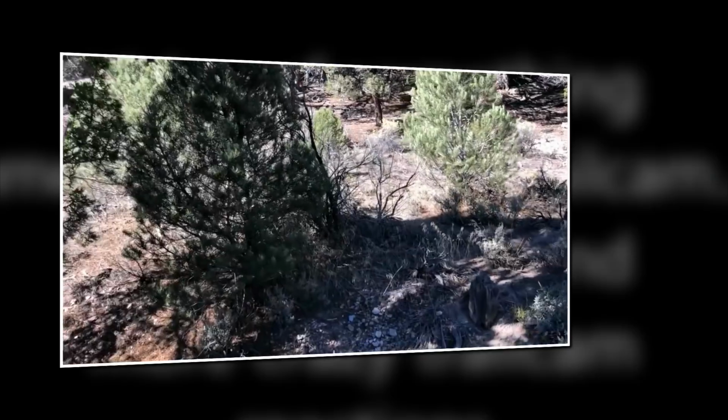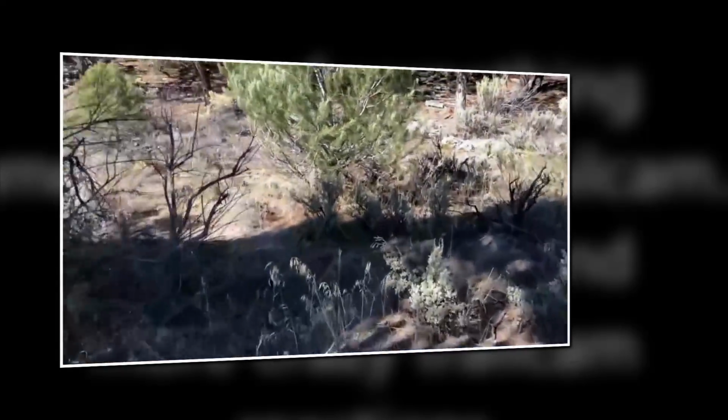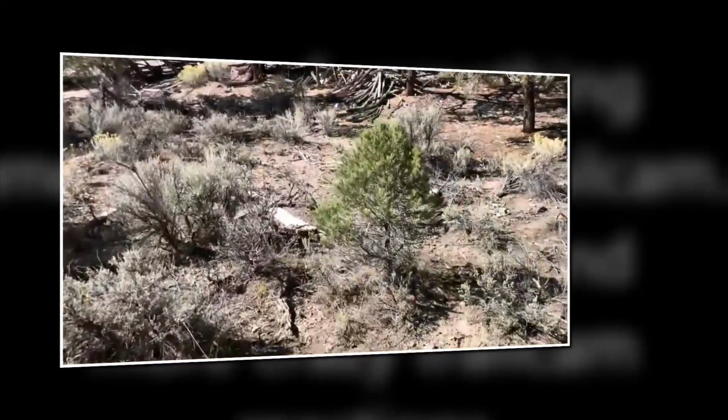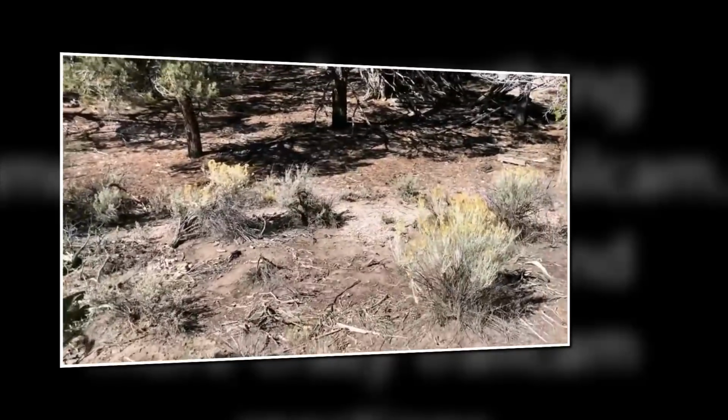Anyway, around a little bit off the road, went up into this area that I've never been to.